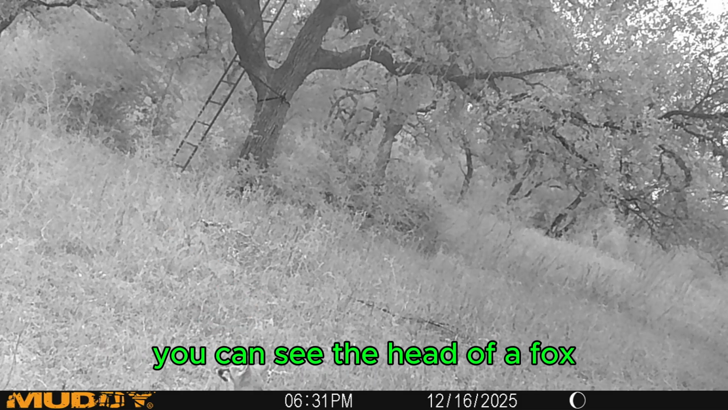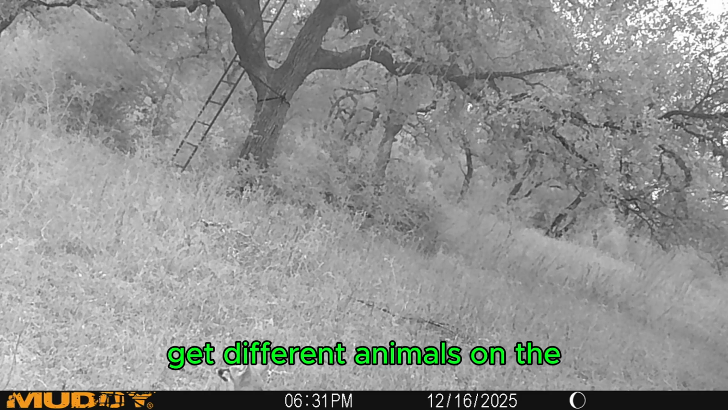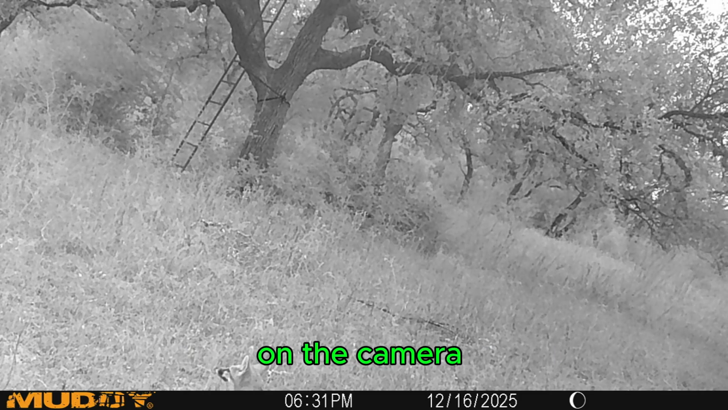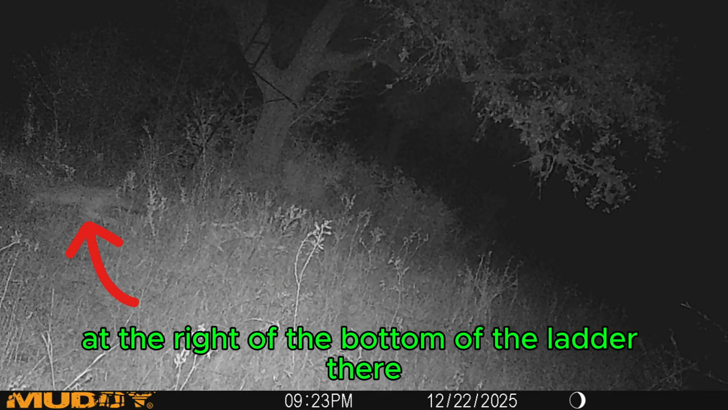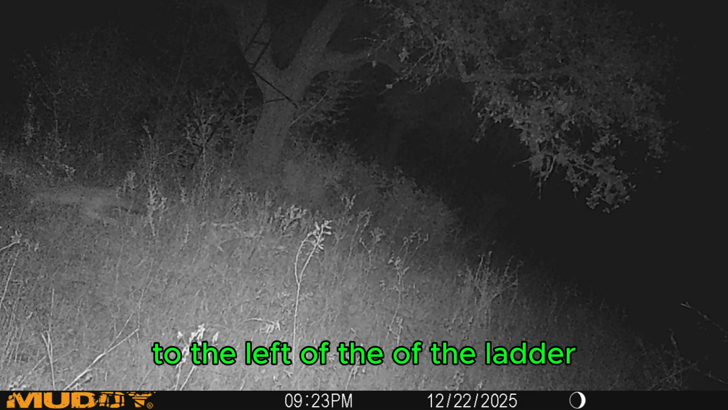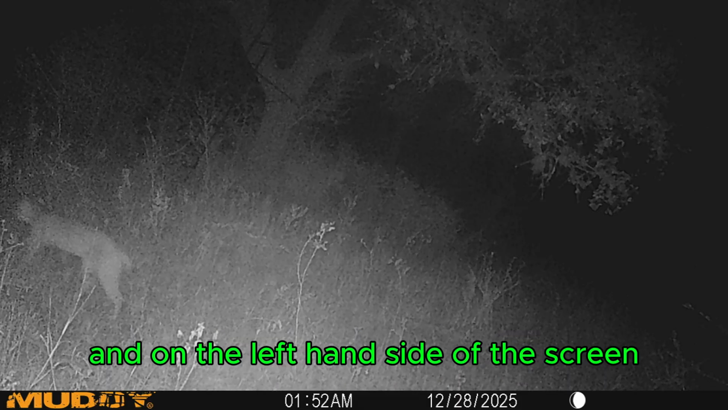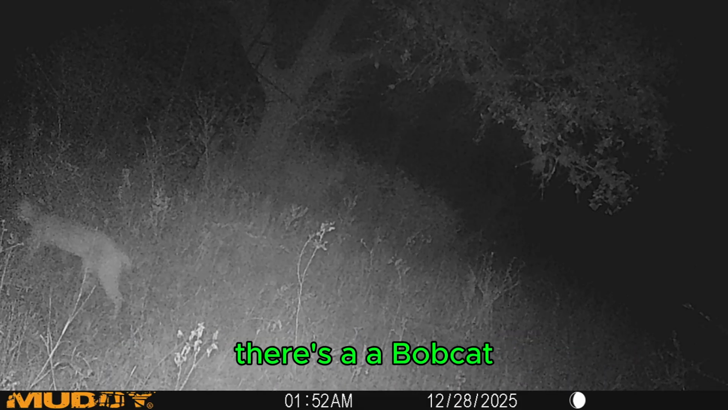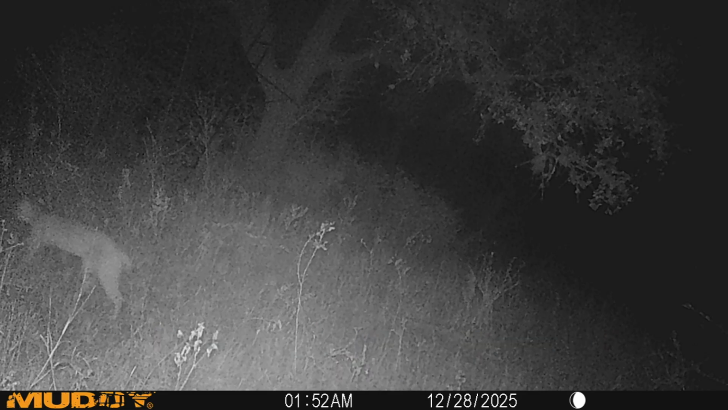Anyway, if you look in the very bottom of this picture, straight down from the trunk of the tree, you can see the head of a fox. It's pretty cool, getting different animals on the camera. Right off the bottom of the ladder, to the left of the ladder, you can see a streak. It's a fox that's running through there too. Then we move over, and on the left hand side of the screen there's a bobcat. So that's the first picture I've gotten of a bobcat. That was kind of neat.